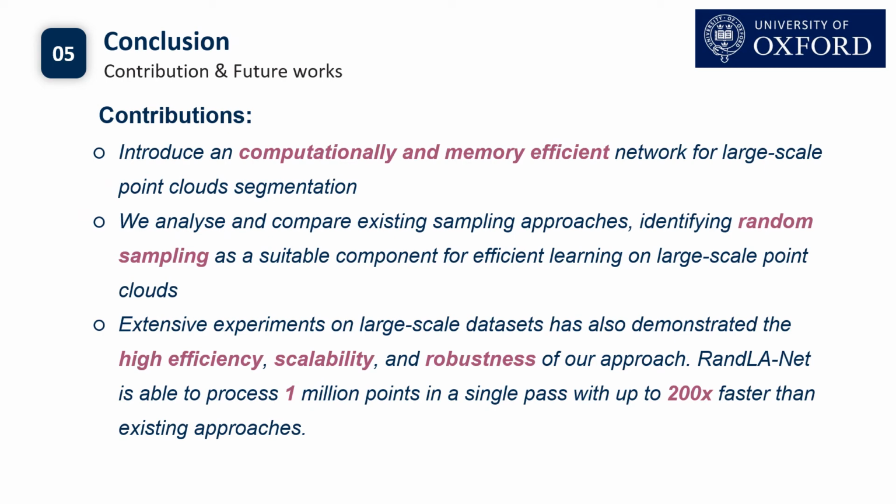To summarize, the main contributions of this paper are as follows. We introduce a computationally and memory-efficient network for large-scale point cloud segmentation. Also, we analyze and compare existing sampling approaches, identifying random sampling as a suitable component for efficient learning on large-scale point clouds. Finally, extensive experiments on large-scale datasets have also demonstrated the high efficiency, scalability, and robustness of our approach. RandLA-Net is able to process 1 million points in a single pass, up to 200 times faster than existing approaches.